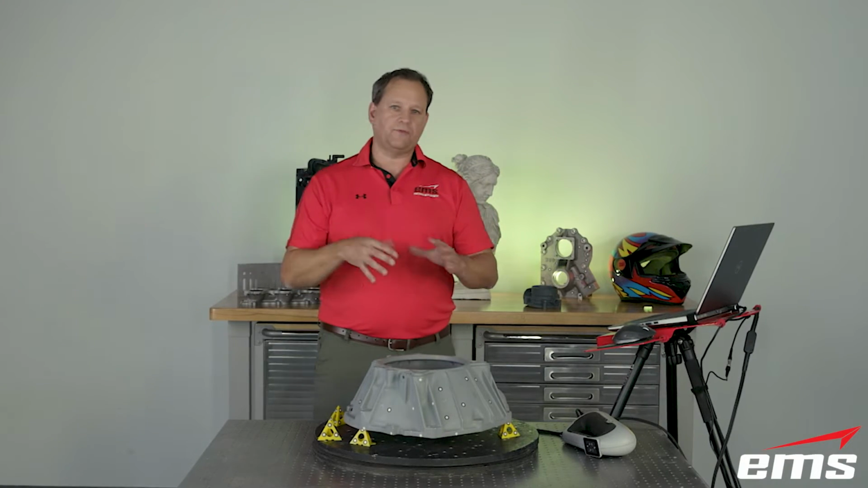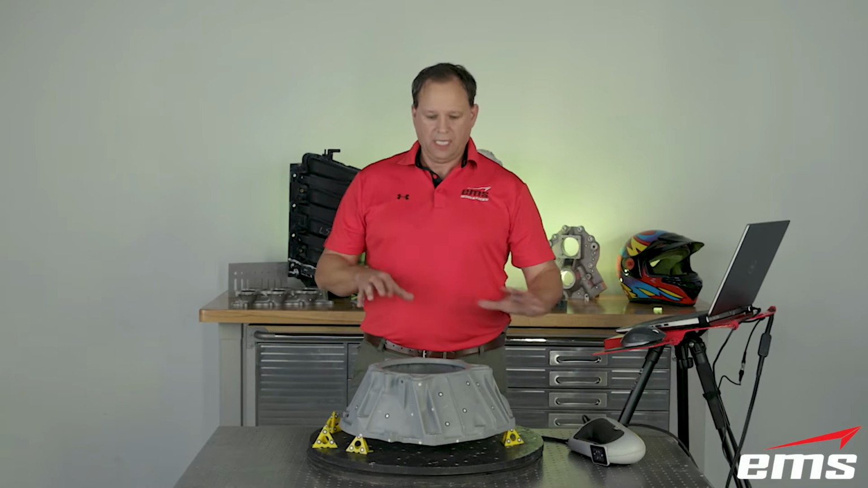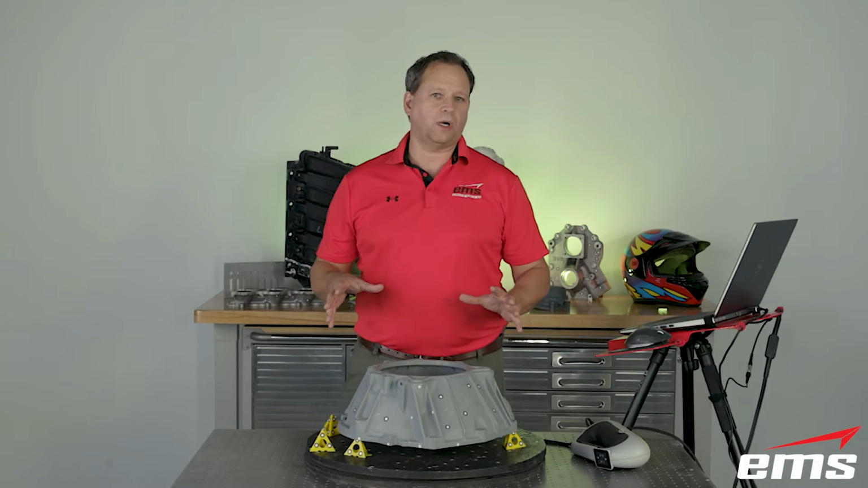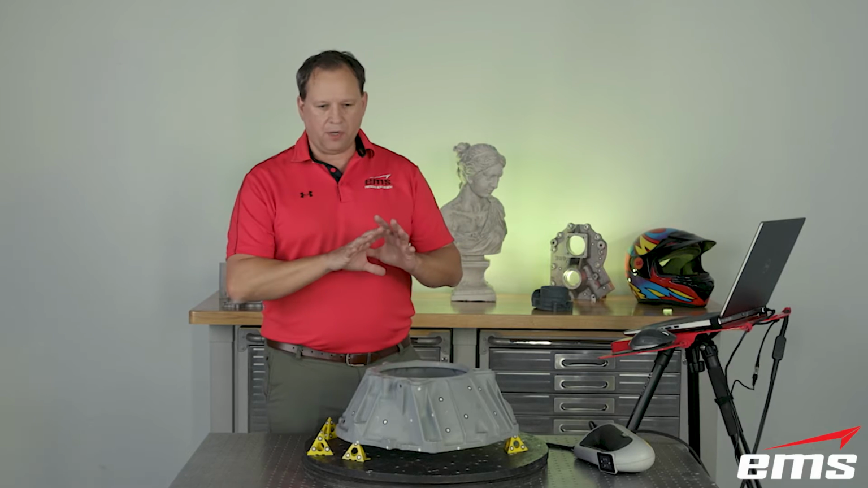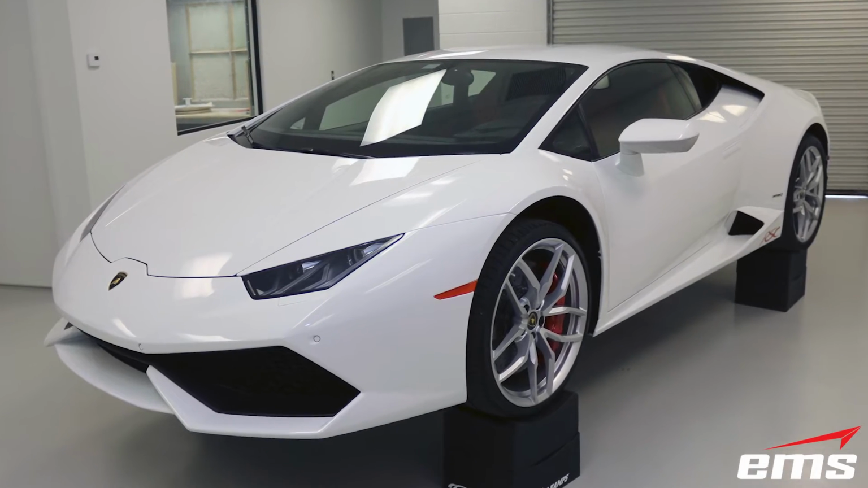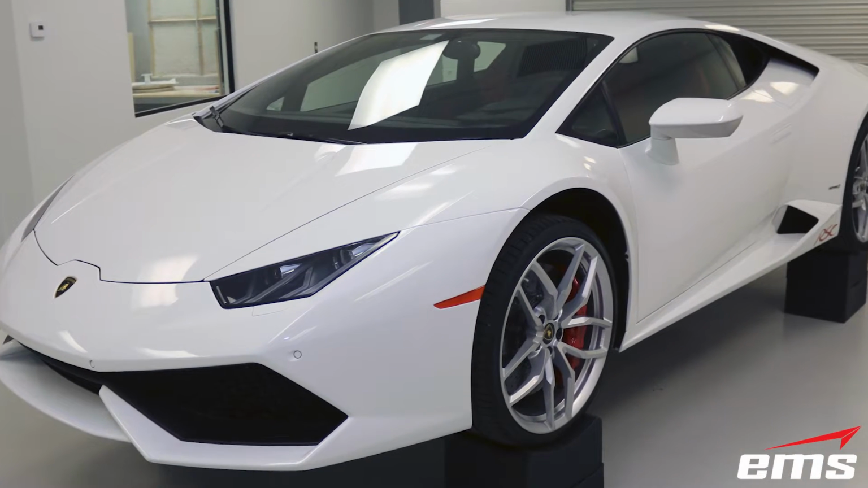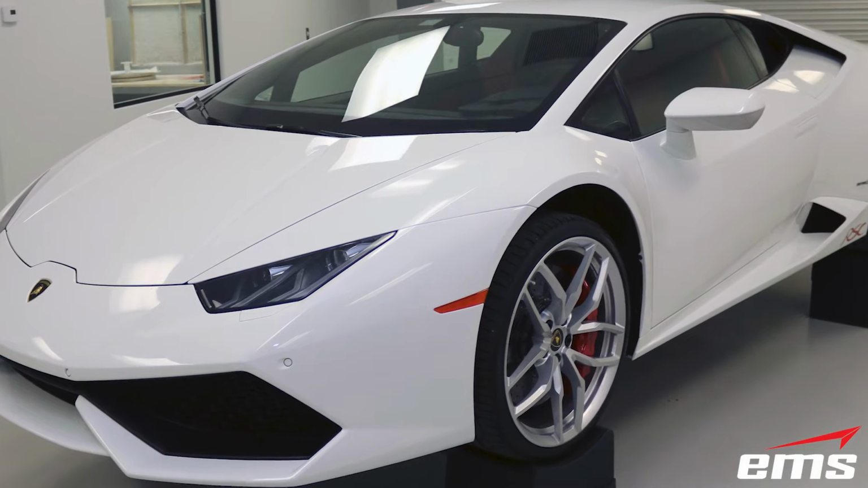Now, targeting versus not using targets. This scanner will work with no targets. If there's not targets on the part, it will work. However, if the part is very nondescript, meaning there's not a lot of features to it, this scanner and any scanner that doesn't use targets will have a hard time, because that's called geometry-based alignment.